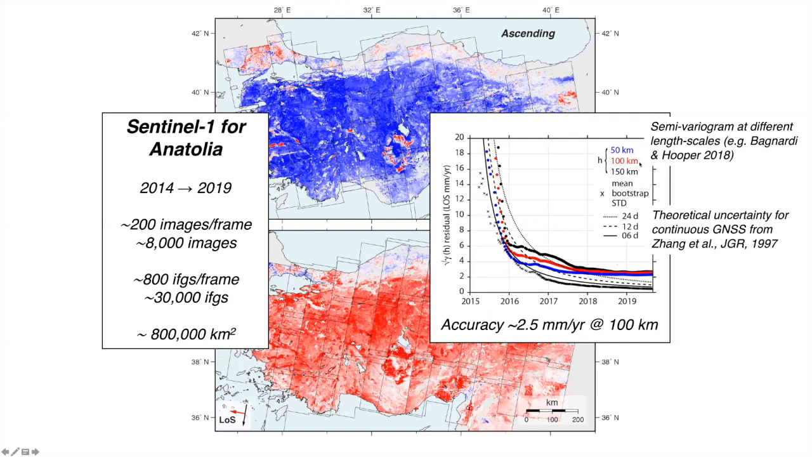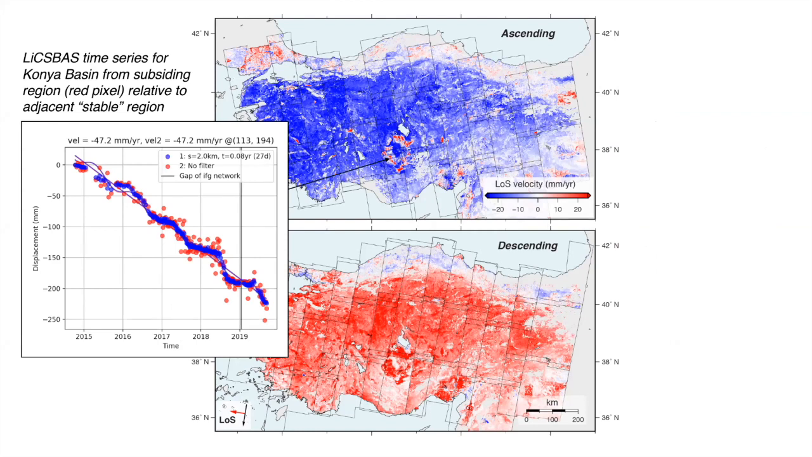That's at this lag distance or length scale of interest for tectonic studies of about 100 kilometers. So we're seeing agreement between the overlap-based histograms and these semi-variogram-based estimates. So I've been alluding to time series. Now I'm showing velocity maps here, but the other nice thing about LiCSAR is you get these time series of displacements for your network. Here's an example from a place called the Konya Basin.